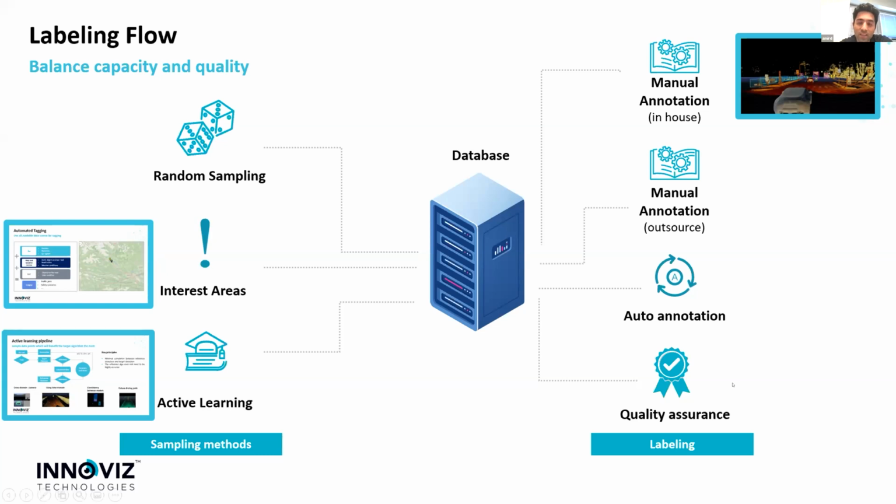Again, in this phase, we also have manual quality assurance, both for the auto annotation process and the external vendors. Again, adding faulty samples in these stages is really costly. So really invest on quality assurance and verification of this process.